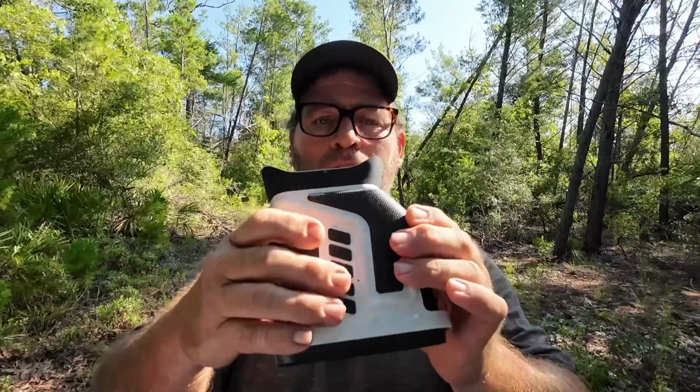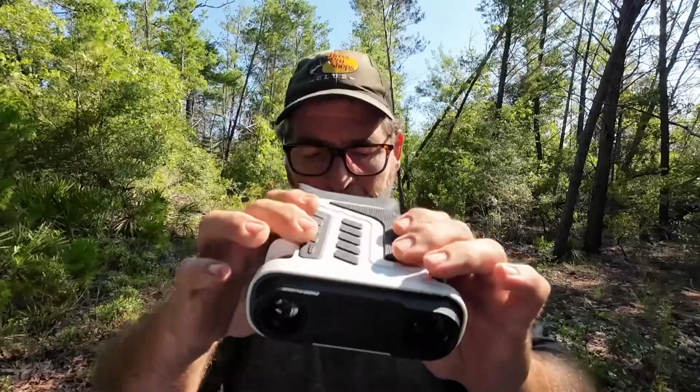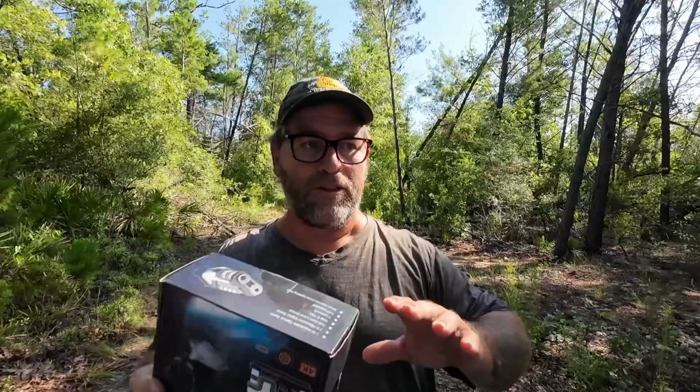With the Wosports, it takes a little bit to get to the buttons. You see where they're at. It's a pretty big unit. The weight is significant, and the weight difference is a lot between these two units. Again, this is not giving a comparison of which one is better. These are both nice units, but they target different groups of people.